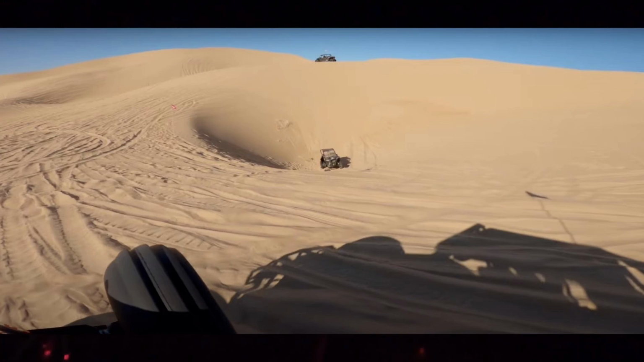See, duning at night may seem like a lot of fun, and it is, but it's extremely dangerous. The dunes are constantly shifting as the wind blows the sand, and it can lead to witch's eyes, which are like a pit or a drop-off on the backside of a dune. So if you come over the top wrong, you'll fall right into the witch's eye and can destroy your rig and get seriously injured or die.